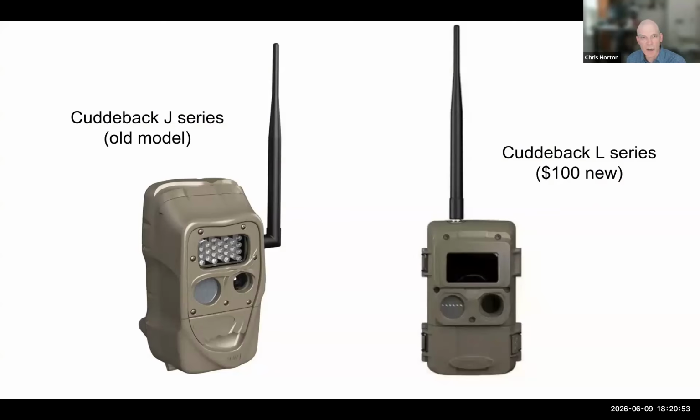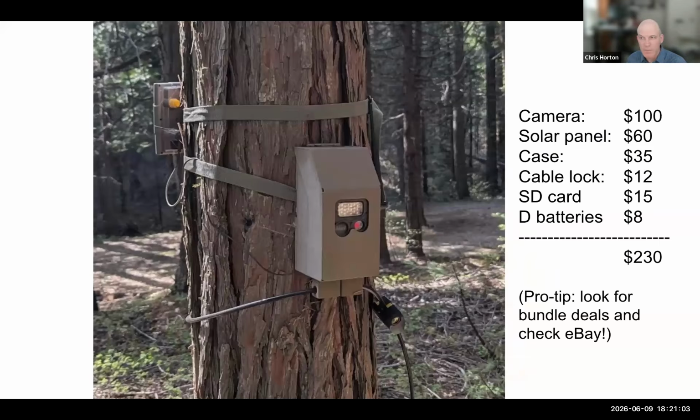This is what the Cuddybacks look like. The old model is the J model. There's some other models. The new one is called the L series, and the L series goes for about $100 these days. And this is what it might look like in the field. So this is the camera in a lockbox with a cable lock, and then both the camera and the solar panel, which is facing the other direction, are strapped to the tree. And so all of this together, if you buy it separately, is going to run you about $230.